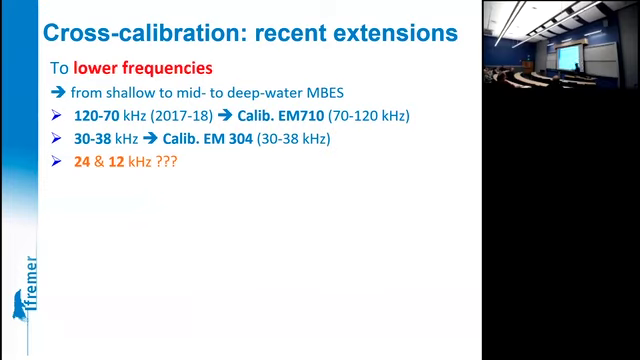What I don't know is what we'll be able to do with this frequency range. If we want to go down to really deep water, low frequency systems, I can hardly imagine that the same methodology could be applicable, because calibrated single beams at 12 kilohertz that you can tilt, well, it's not an easy concept.